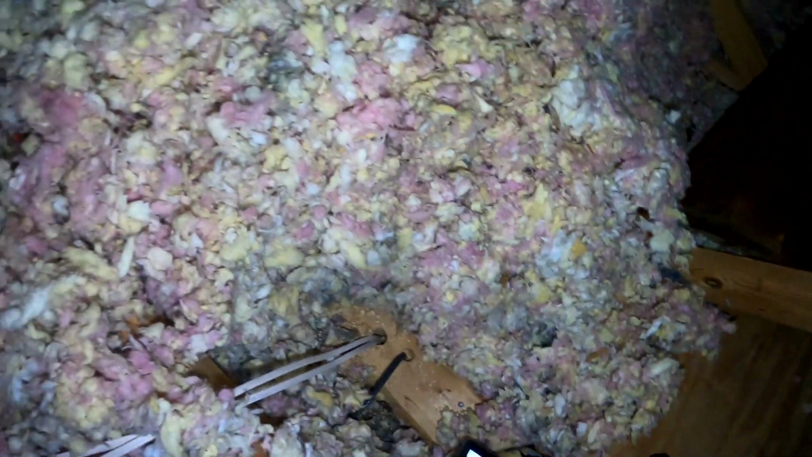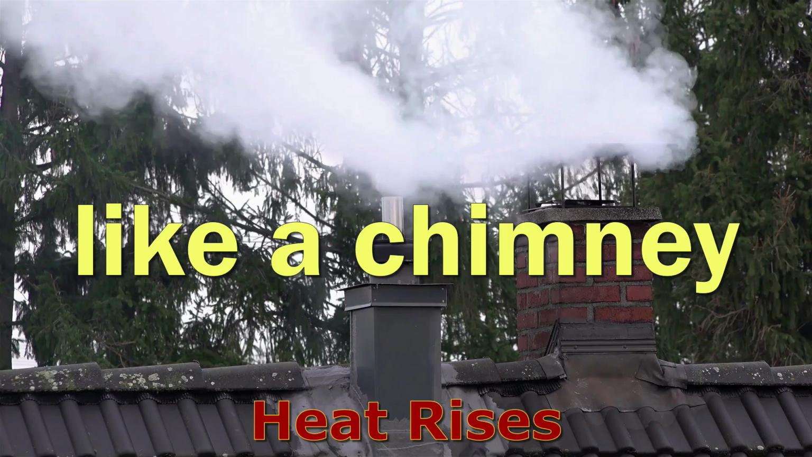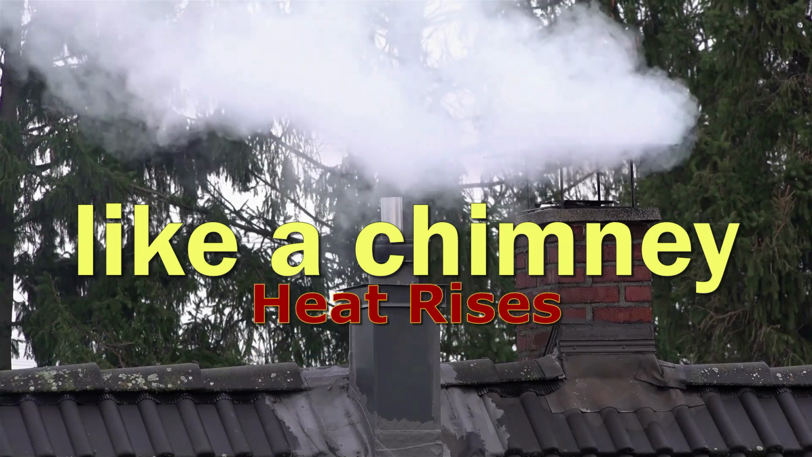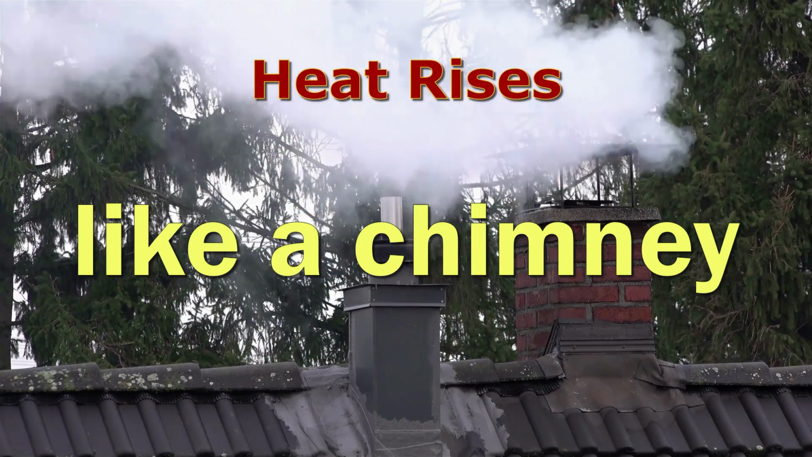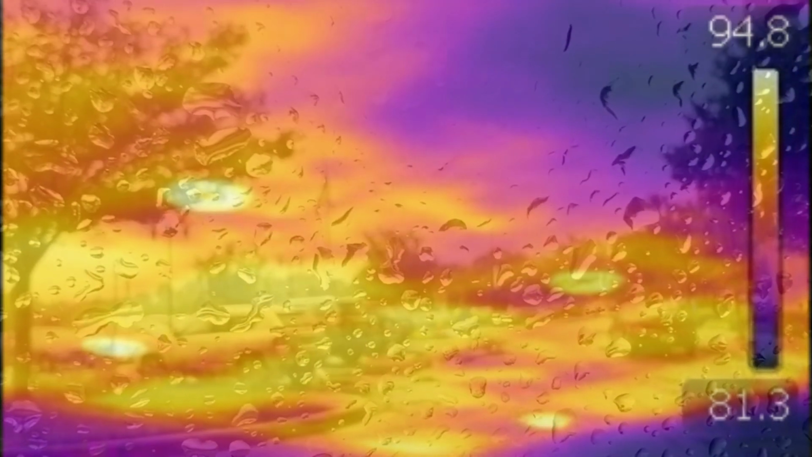Electrical wiring, that's a great example. There's a hole in the top of the wall that's made so the wire can be connected to the switch down below. It's one easy route for air to come and go depending on the season. In the winter months, heat rises, and when the air leaves the house, it gets replaced. In colder months, it causes drafts and dry indoor air, and in the hotter months, openings in the attic floor are pathways for heat and humidity to enter the house.